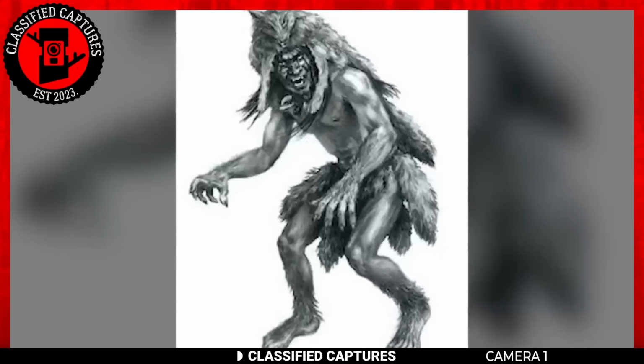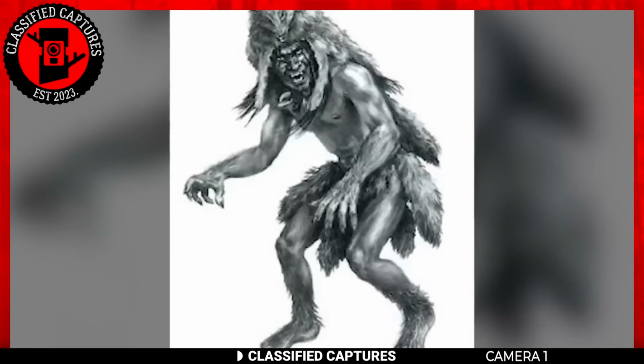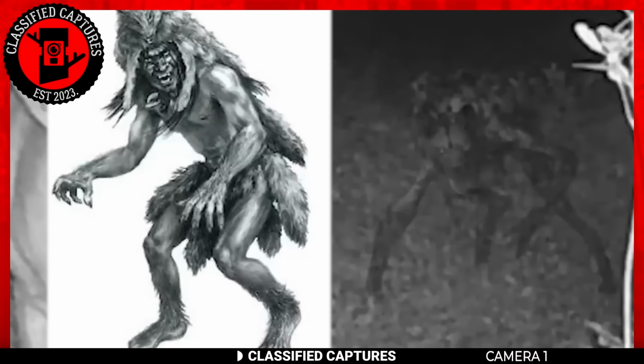In fact, in the first few days of having the footage, we tried to compare it with other canines and found that it matched none. It was at this moment we turned to the paranormal, and you wouldn't believe what came up. We found this image. This is an illustration of a skinwalker from the Navajo tribe, and if you take a look at the wolf or animal form, it looks like the animal we see in the background behind the deer.